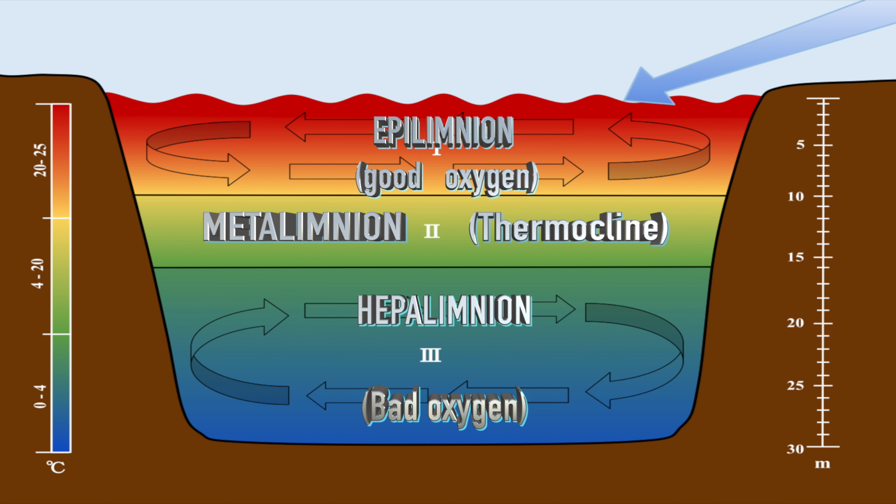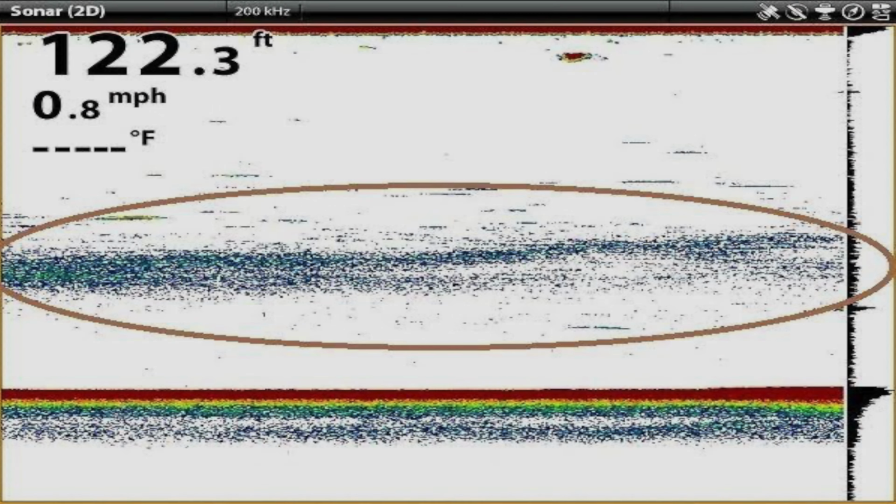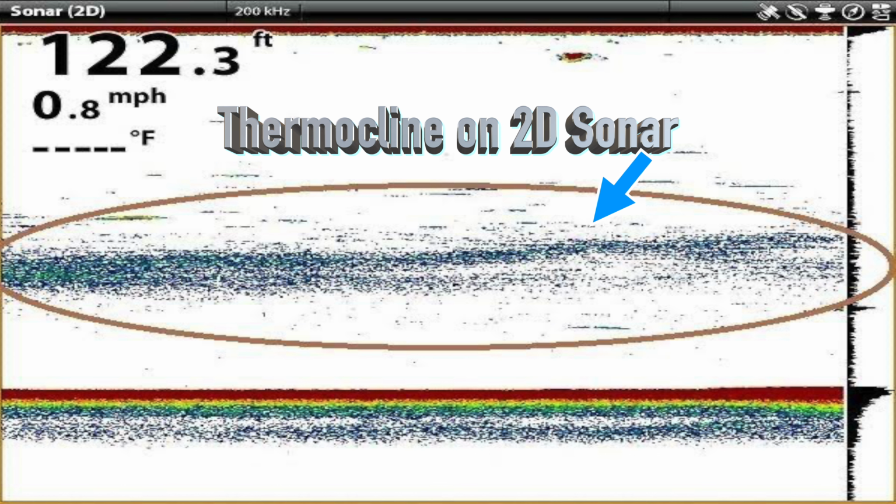And that's where we go wrong, because most of us that don't know about the thermocline will work under the theory of hot summer days. Oh, the fish are deep in the cooler water. Today we're going to bust that myth. You see, the thermocline forms when the surface water warms up and mixes with the deeper cold water as we're coming out of winter into spring.